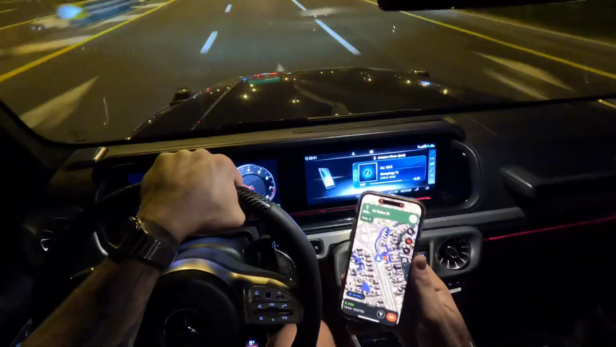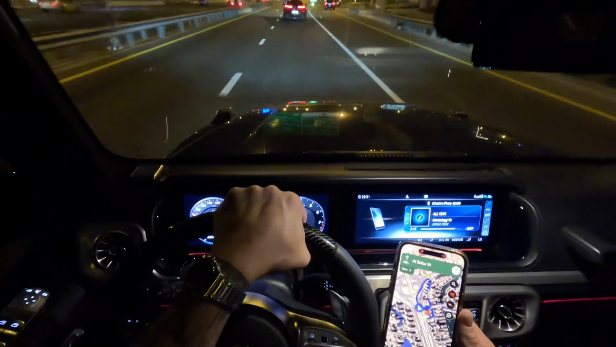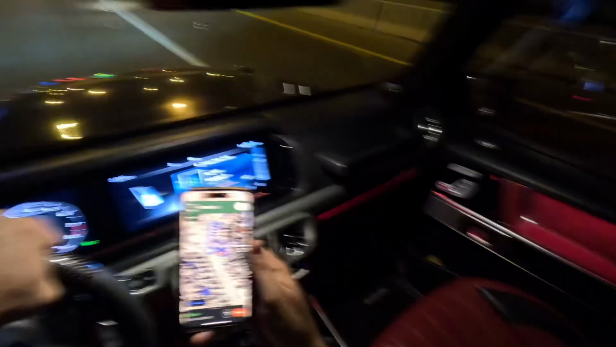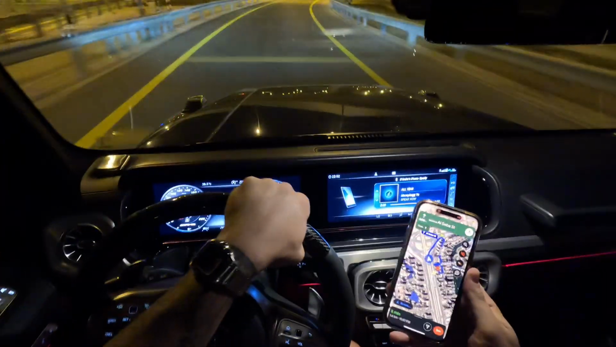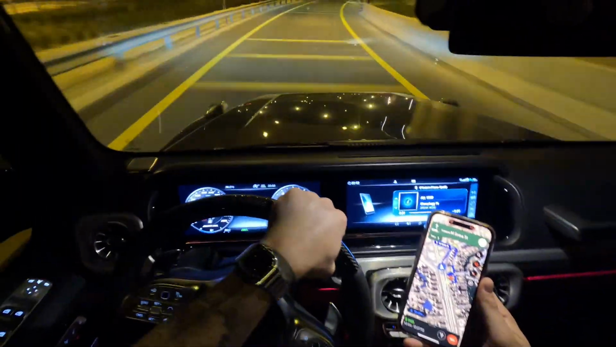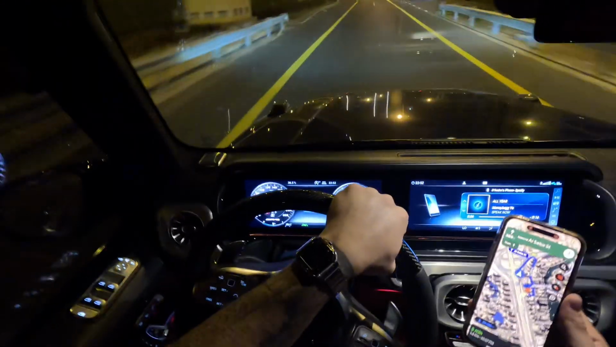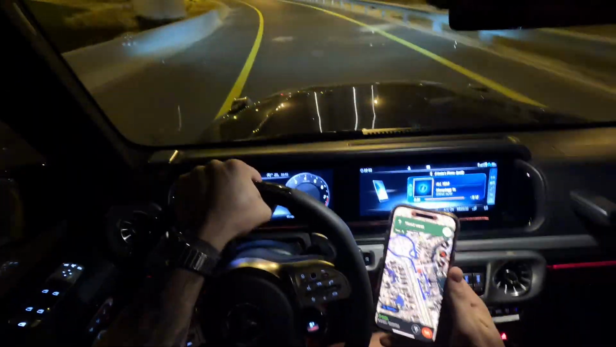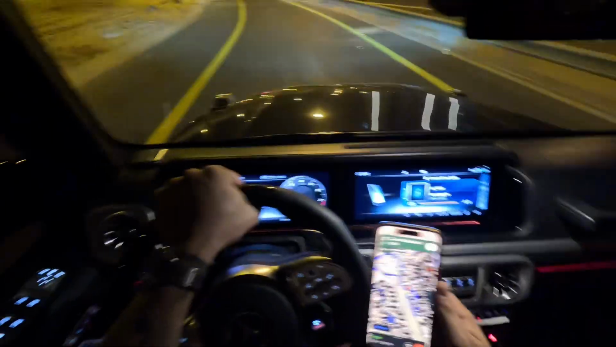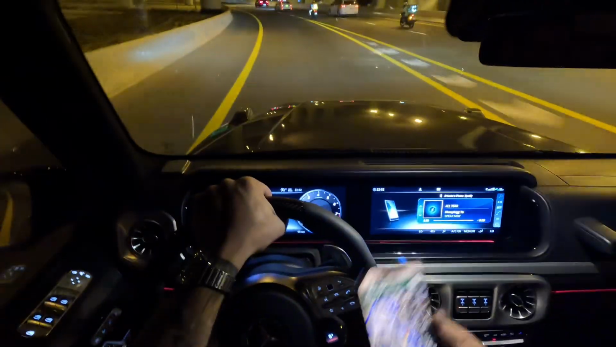Okay. Shit, which one do I even take? That's wild. I don't even know. Dude, what the fuck? It didn't even tell me which one to take. That's crazy. I don't even know what happened, dude. I think I took the wrong exit. It didn't even tell me. So now where are we going? Shit. God, we just went from 5 minutes to 7 minutes just by missing that exit.